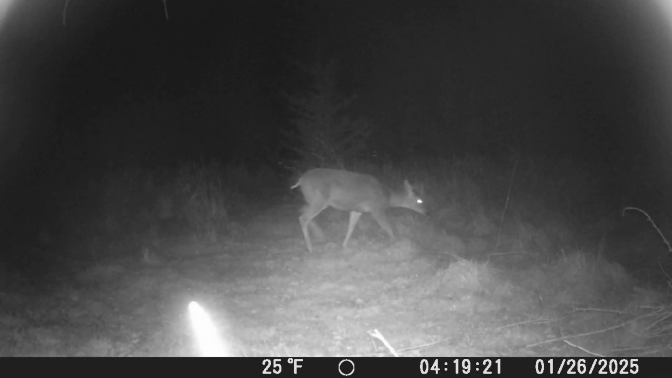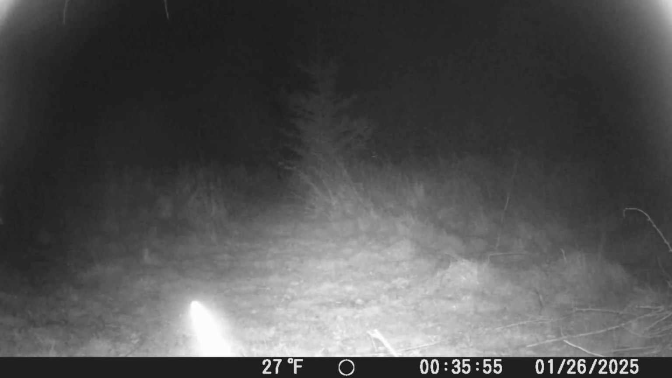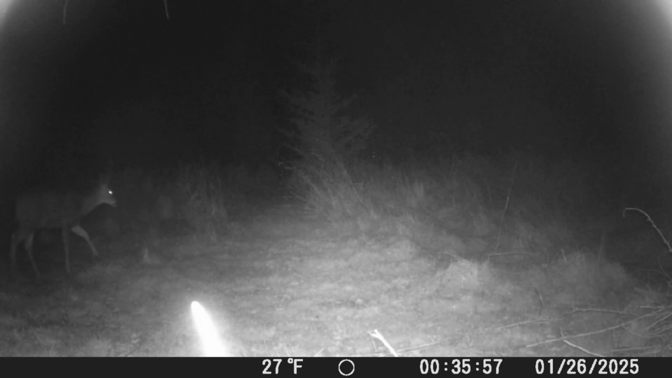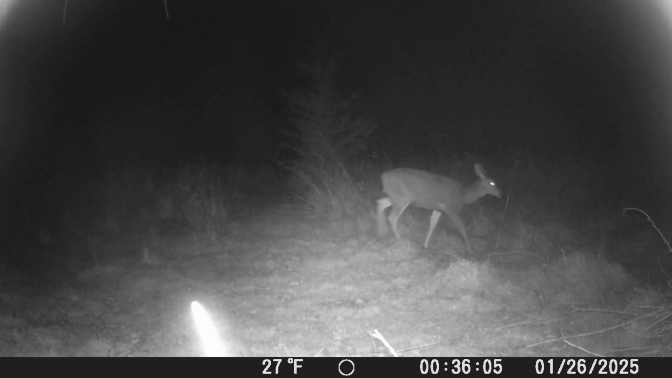Now we're going to catch some deers over by the chicken barn. Like I said, this is a very popular spot for fallen apples and scraps of food, and it's kind of like an intersection for wildlife over here in this area. They like to go behind the chicken barn because there's woods back there. Okay, some more deer over by the chicken barn. Just passing through. Looking fine, looking healthy.